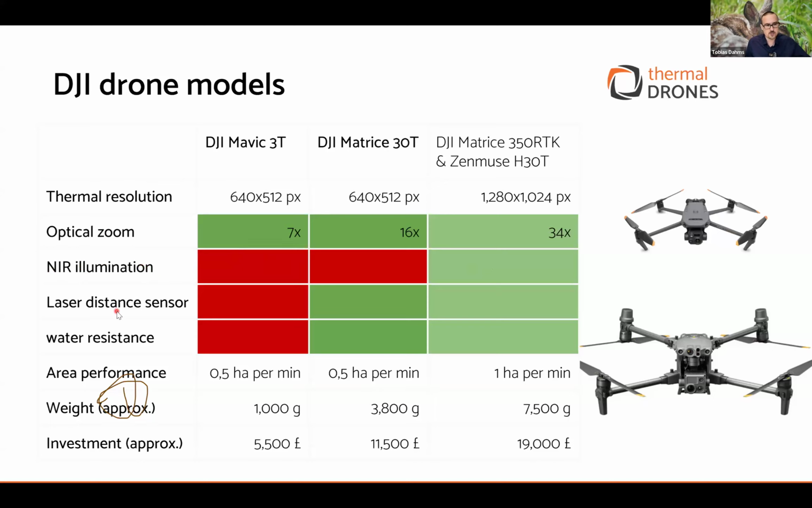What is really helpful for bird nest detection is a laser distance sensor, because you can locate positions in the field without standing exactly above the point. Of course, very helpful is also water resistance and wind resistance, which are standard and always available nowadays. I think a long flight time of half an hour and more is also important. And of course, the option that the drone can fly mapping missions automatically, so you don't have to worry about how to control your drone.